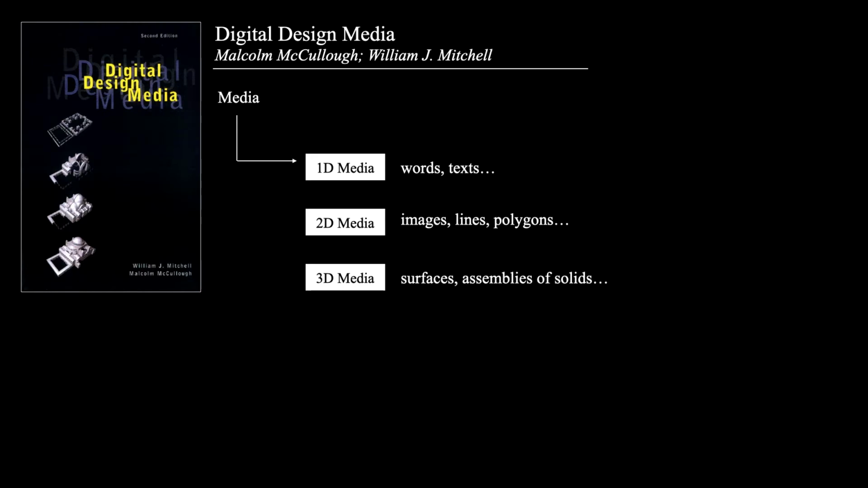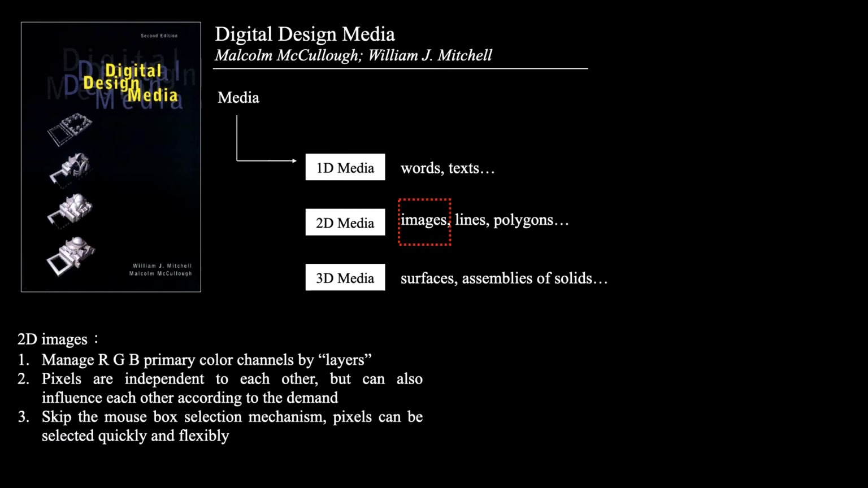The context of this research is derived from the book Digital Design Media. The book mentions that each pixel in the bitmap is independent and develops the concept of layers to manage the data of the three RGB color channels separately. So it is easy to extract the pixels whose color data is within a specific range through computer vision techniques, so that pixel selections can be made quickly without mouse selection.